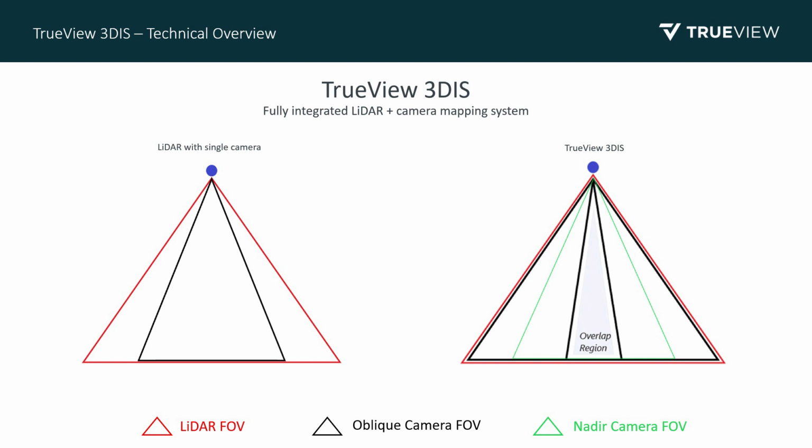The LiDAR scanner itself can collect, we configure them to collect out to 120 degrees. And so a single camera system is not going to be able to match that field of view unless it's an ultra wide angle lens or a fisheye lens. And those types of cameras aren't really ideal for metric mapping because they're so wide, with a lot of distortion in those lenses.